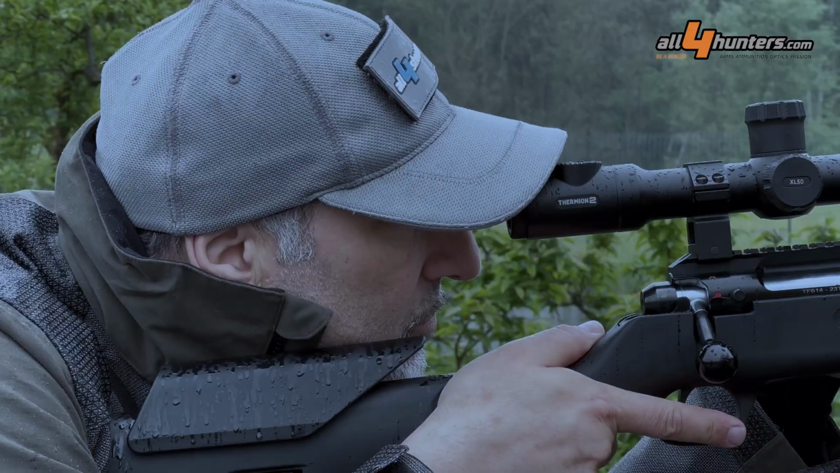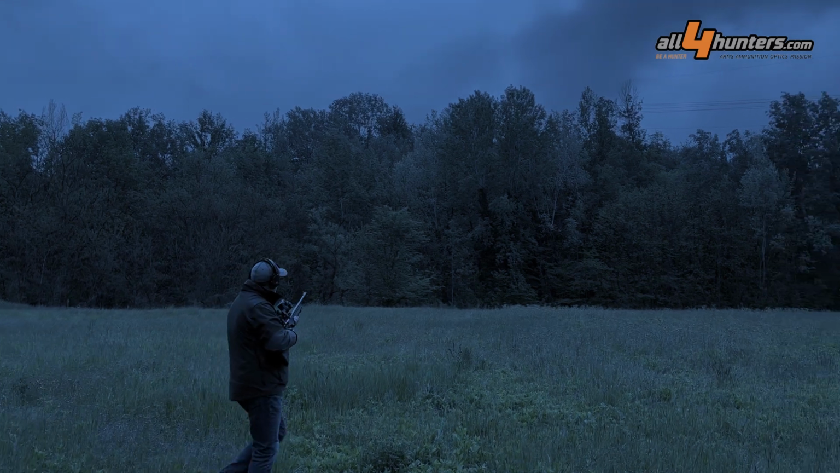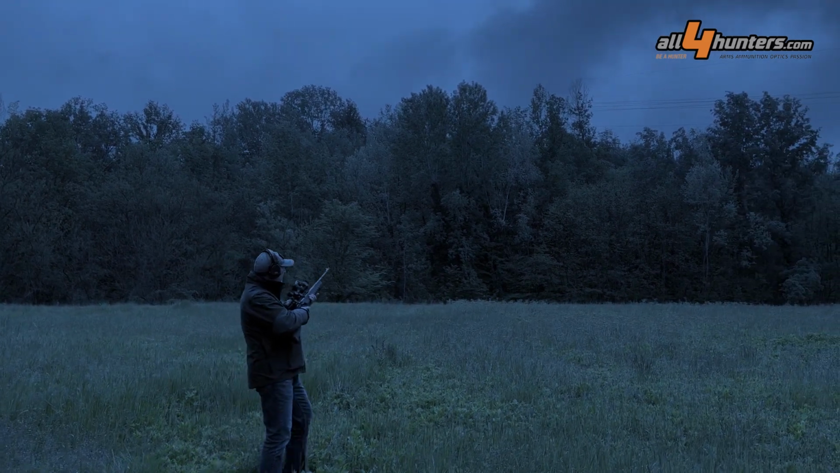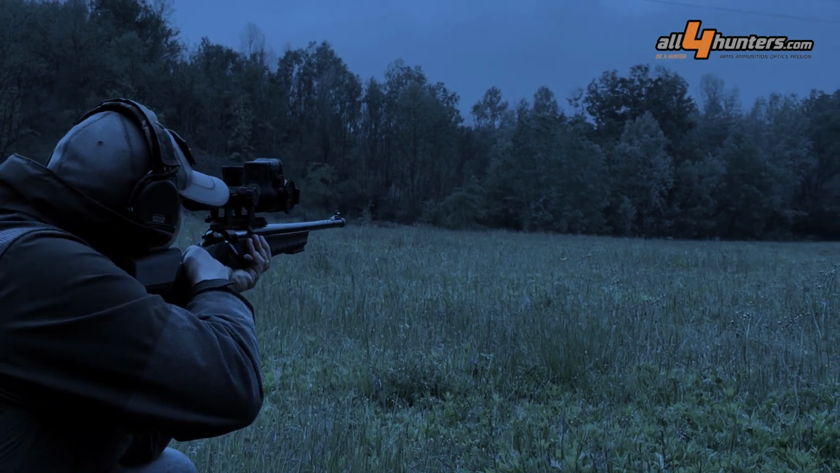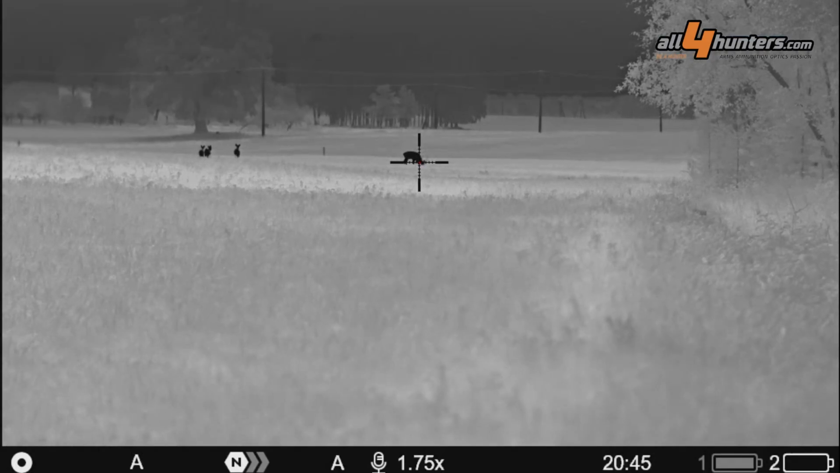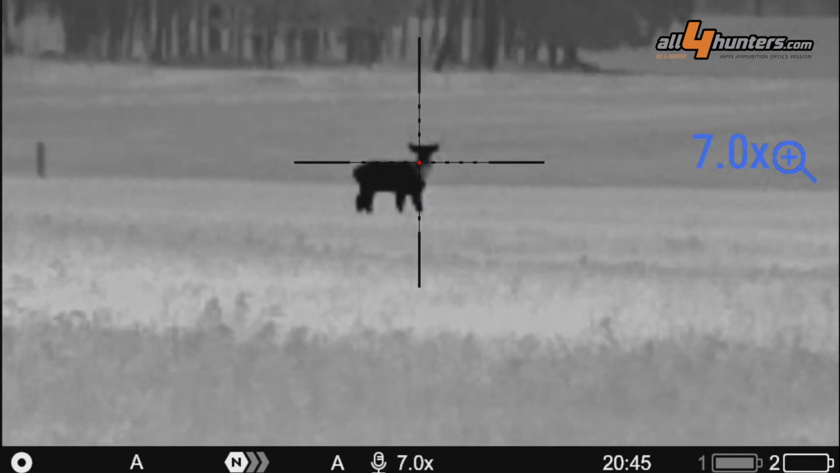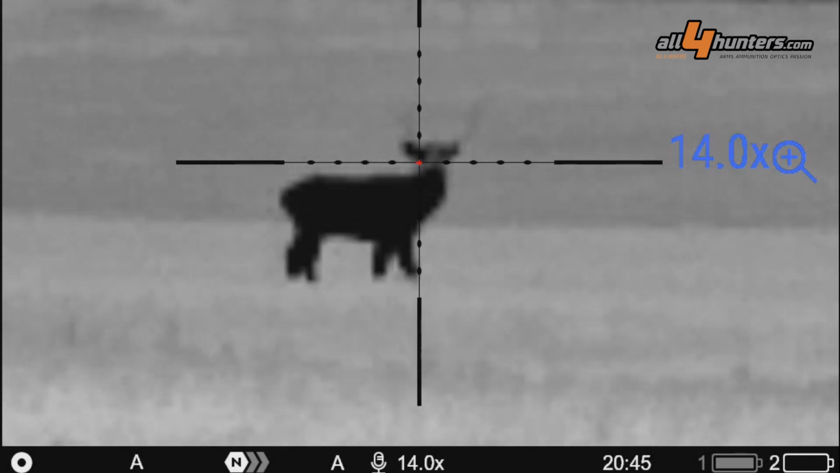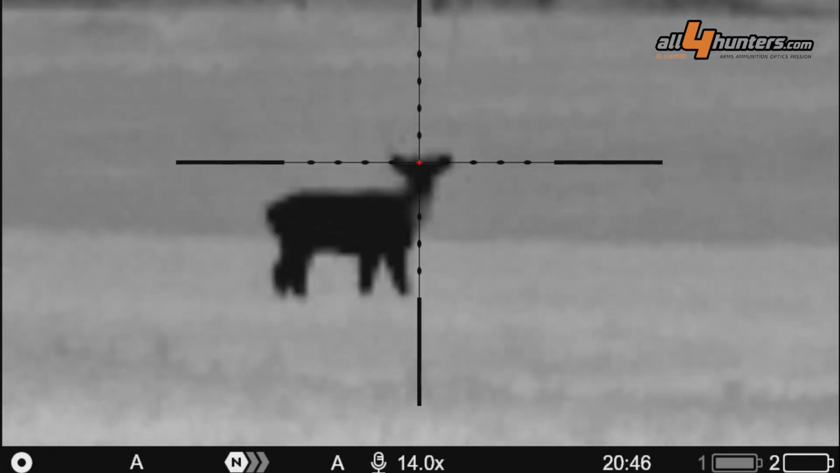It's true that there is some awkwardness in the design, like the quite obvious hump on top of the objective bell for the laser rangefinding module, but these are all trade-offs that are very justified by the performance, the features, and the specs of this flagship model from Pulsar.